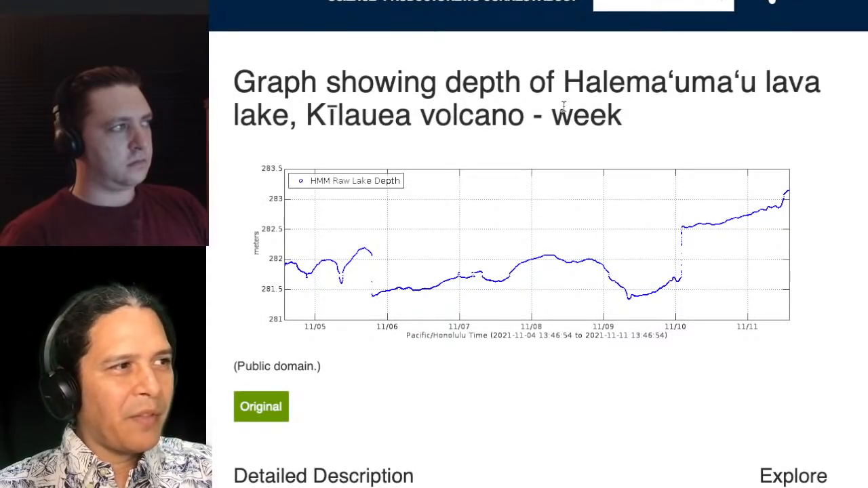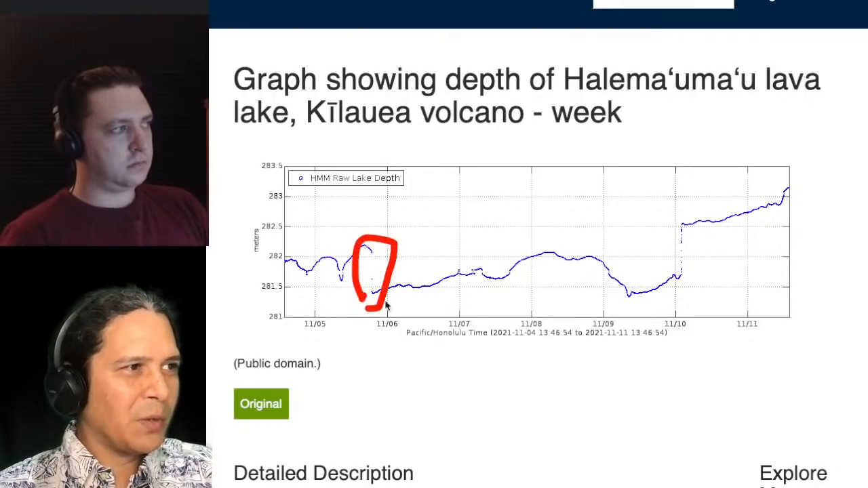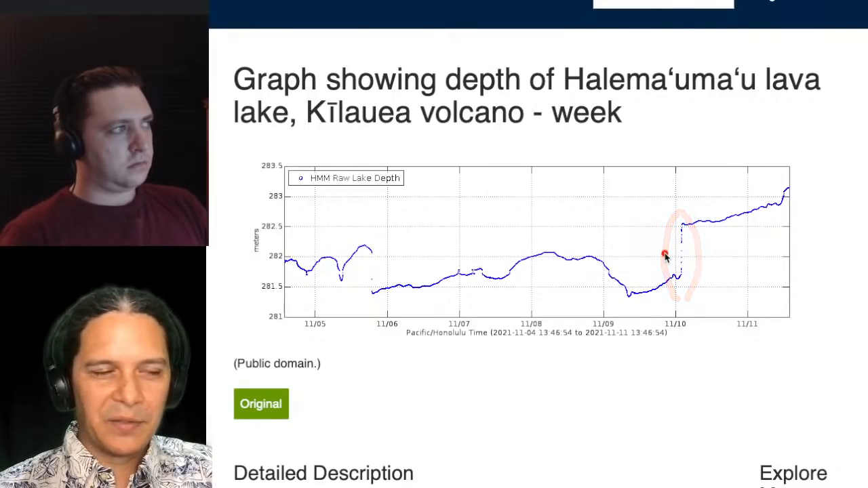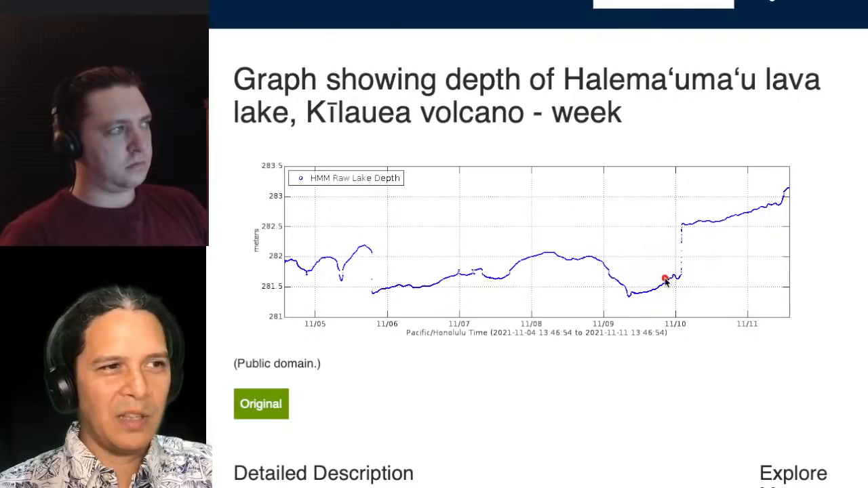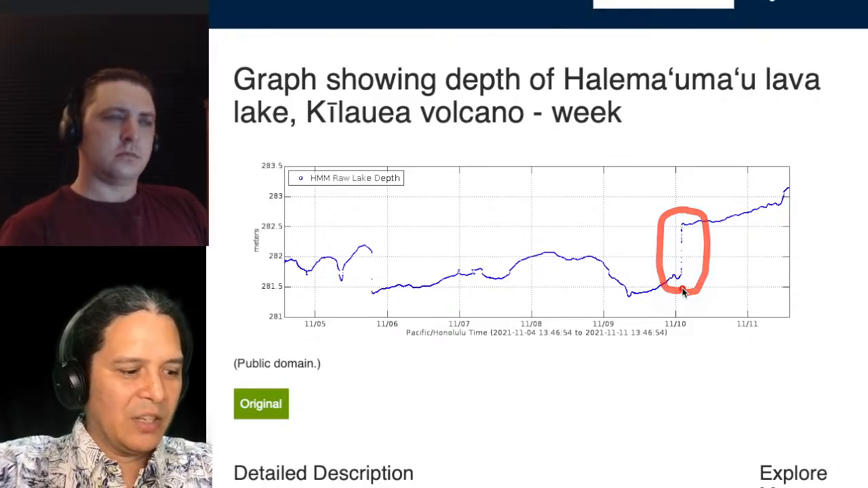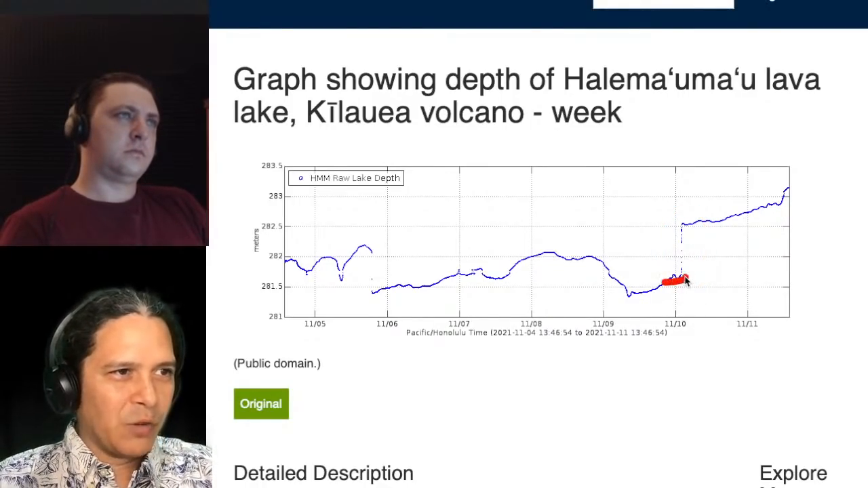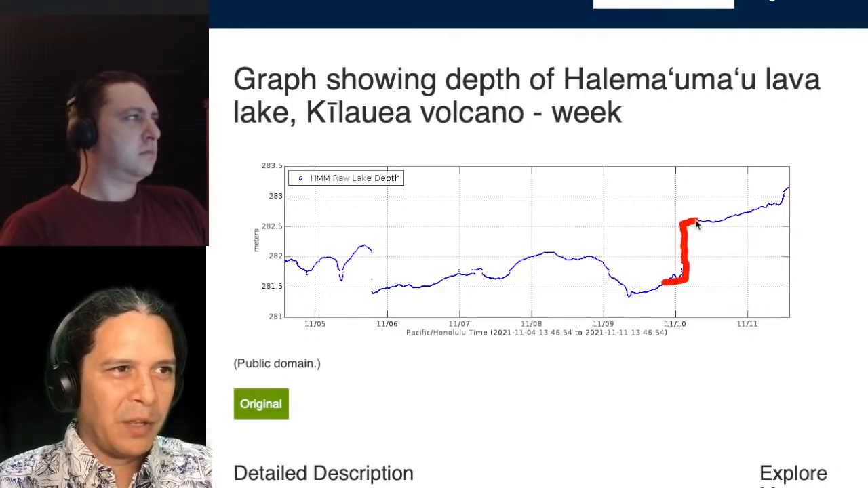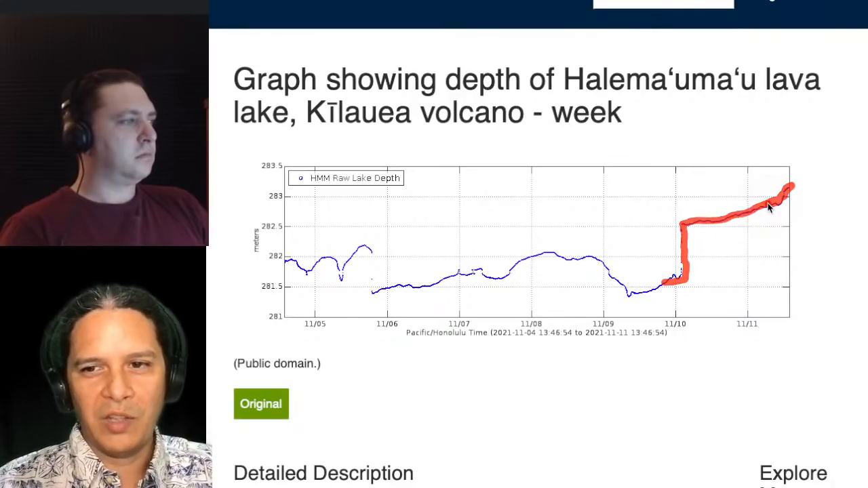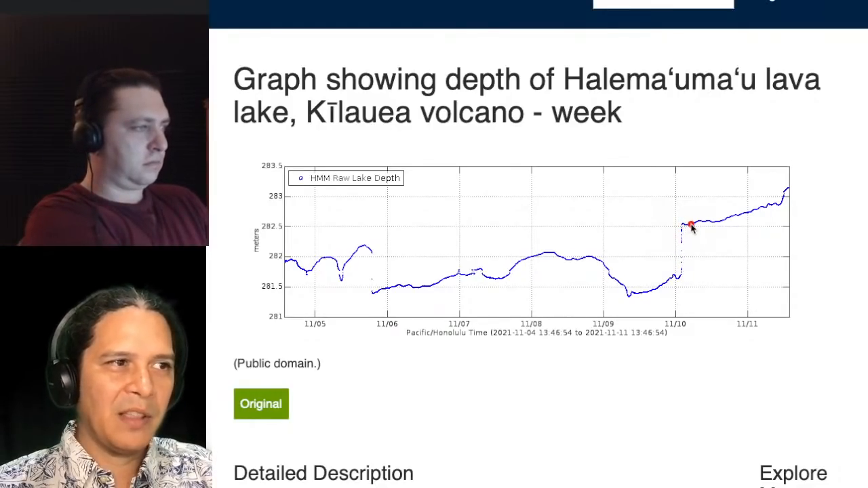So looking at the depth of the lava lake over the past week first here, there has been a couple of these interesting little jumps going down, going up here. There may be some of those pieces of rock that are floating along the lake surface that are coming into the path, and this is the pattern we've seen before with this kind of pattern there. So something drifted into view of the laser, but that thing that drifted into view is still rising itself. So if that's one of those rocks, it's being lifted up with the crust and with the lake level, or however it actually is manifesting dynamically that way.